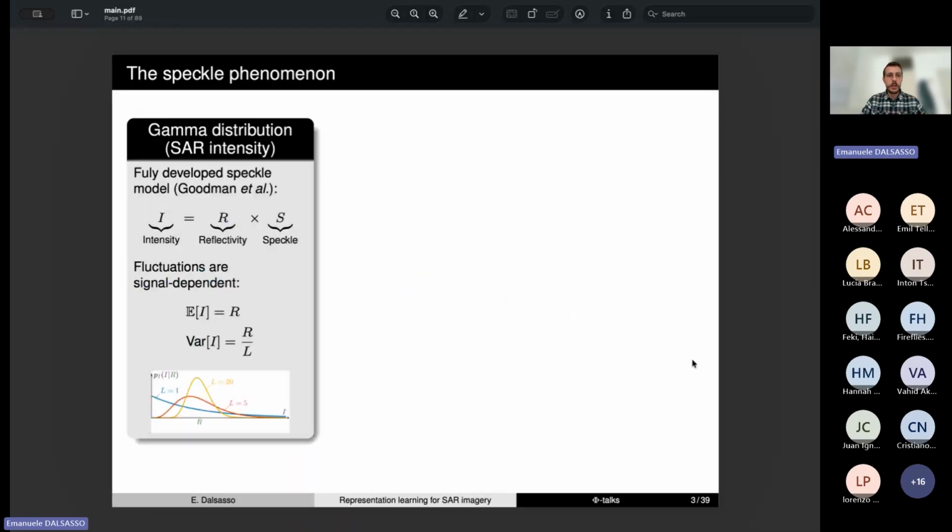So this calls for specific tools for reducing the speckle from SAR images. The speckle is modeled as a random variable and is treated as a multiplicative noise. So we can define an intensity image, which is what is measured by the radar, as the product between the underlying scene, which is the reflectivity, and the speckle.